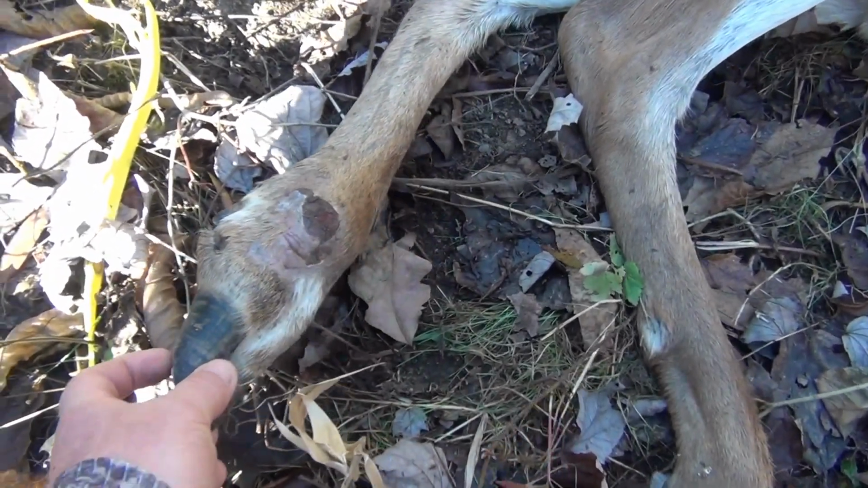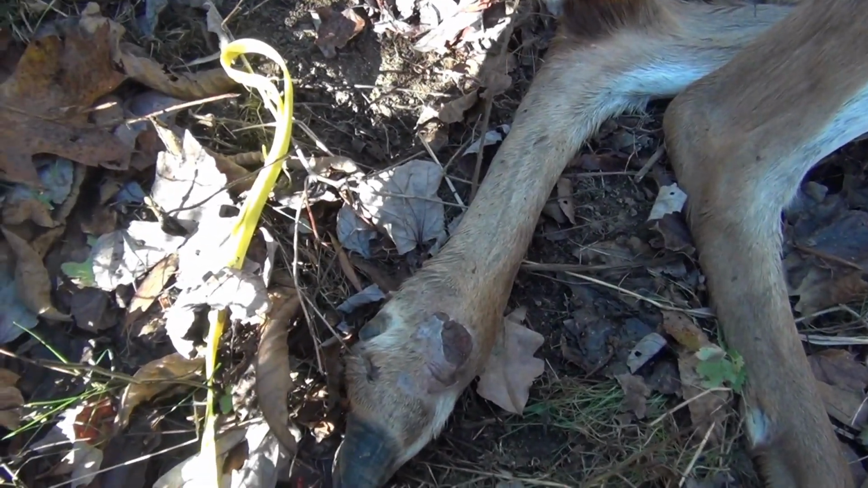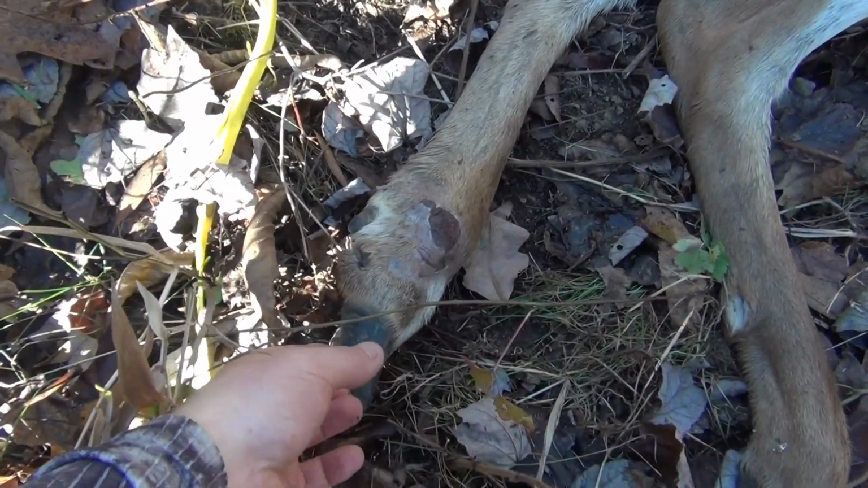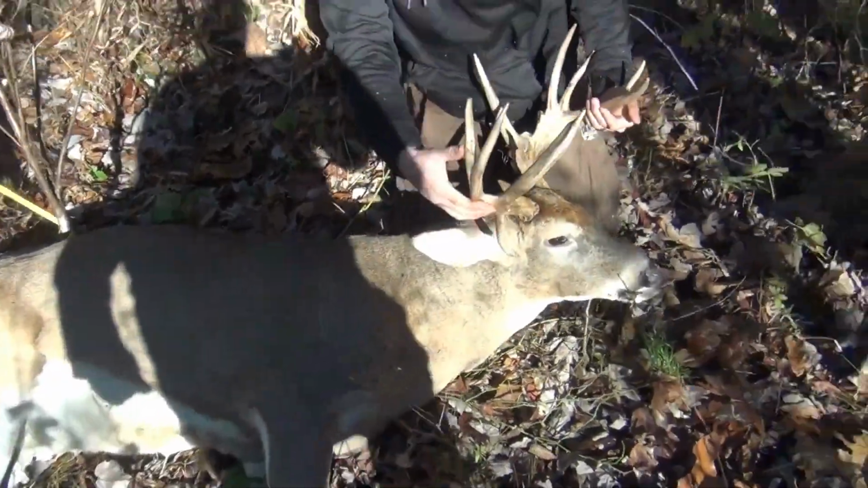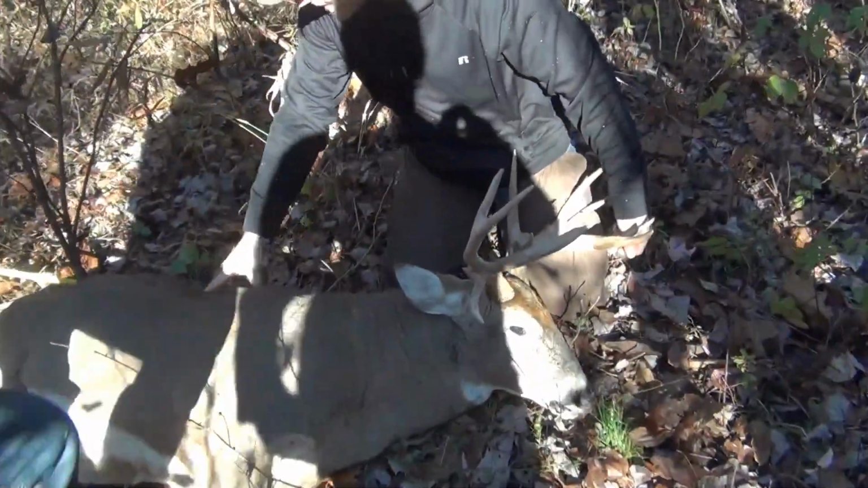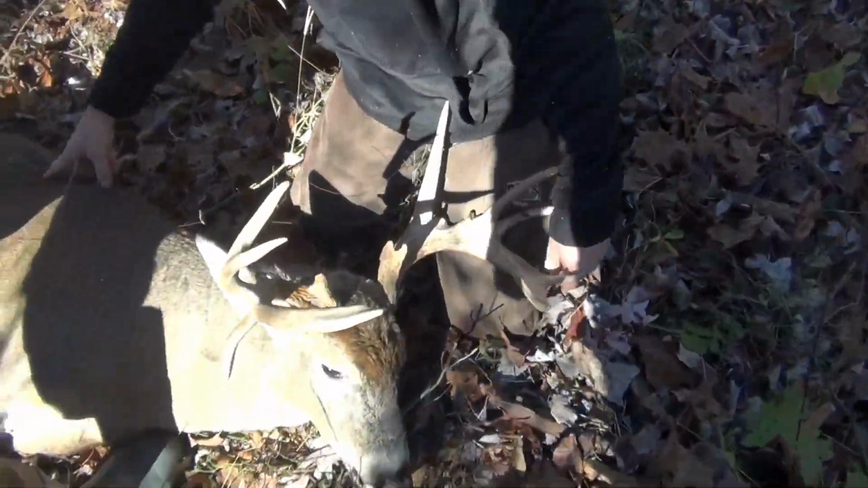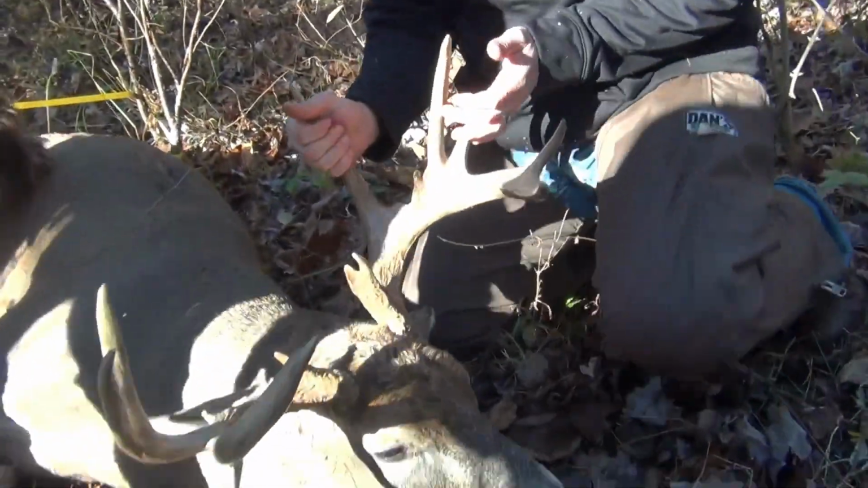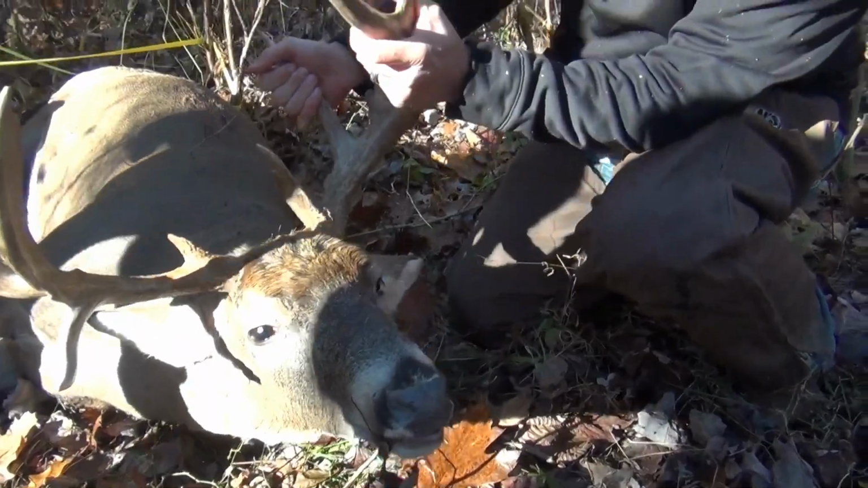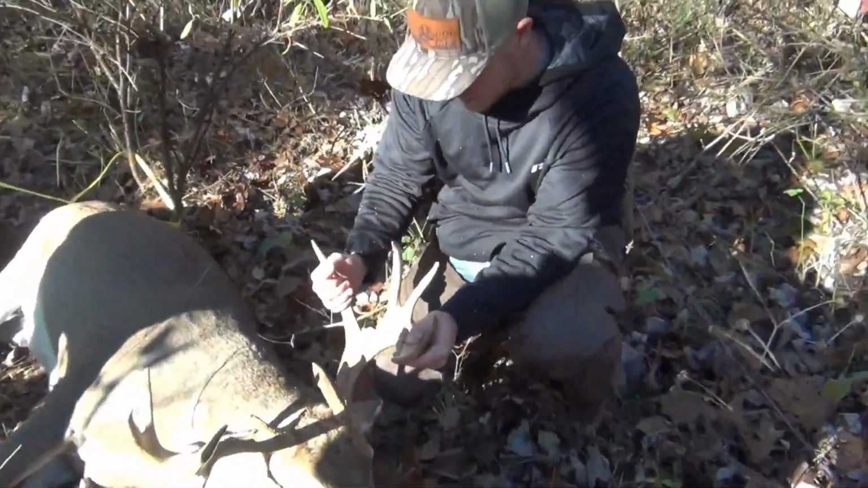And I saw him a couple of times this year, and I said to Lawson, was that deer limping? And he didn't notice it, but I was chasing a doe. But that's it. And there he is. Thank God I hit a limb. Heavy. I could see this drop tine right here the way he was laying. I said, I know that. Unbelievable. What do you think?